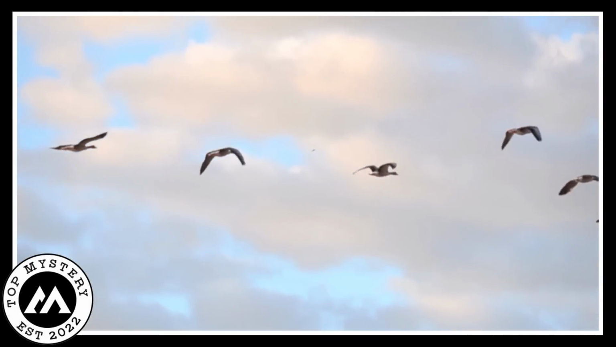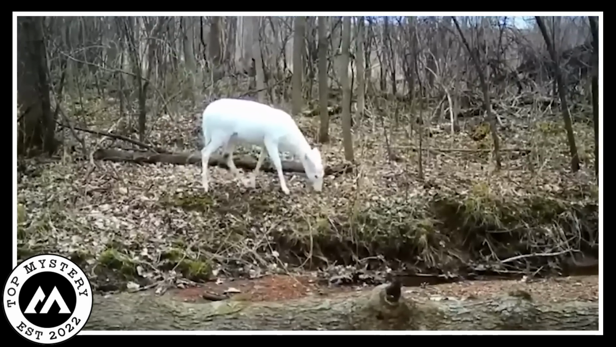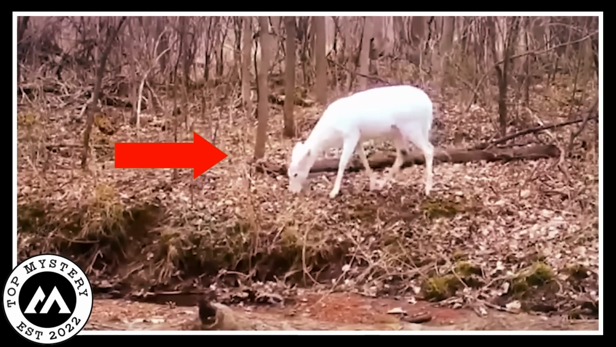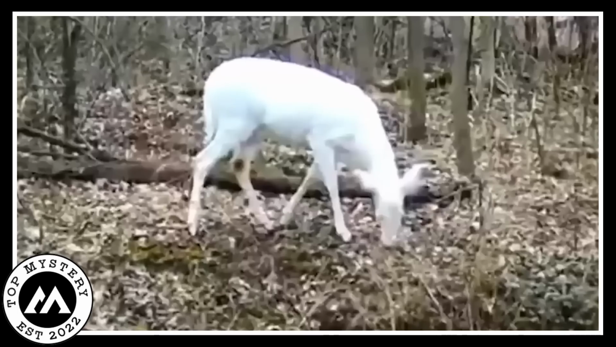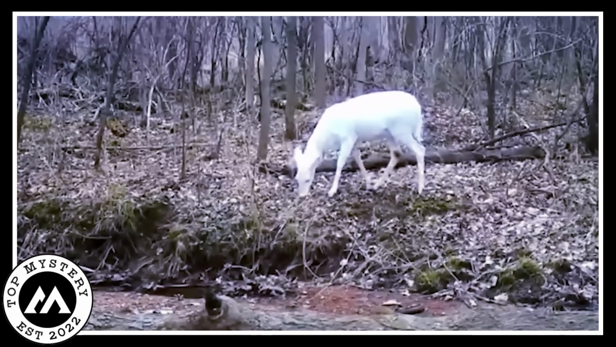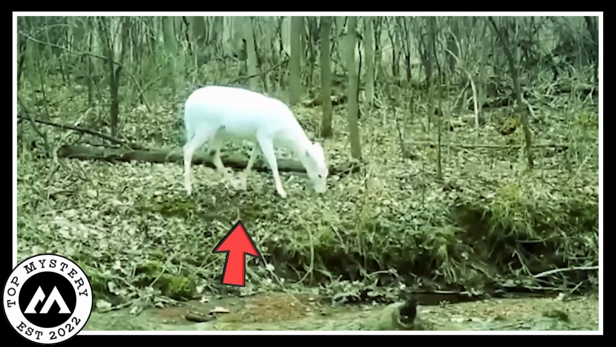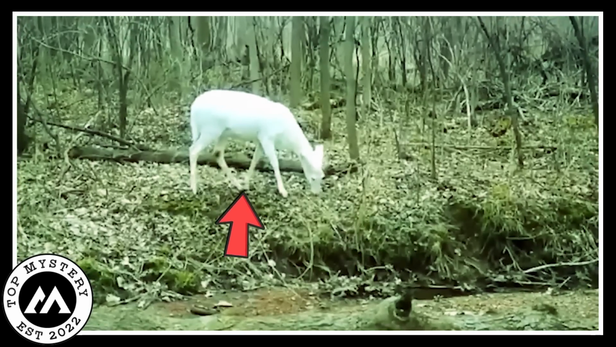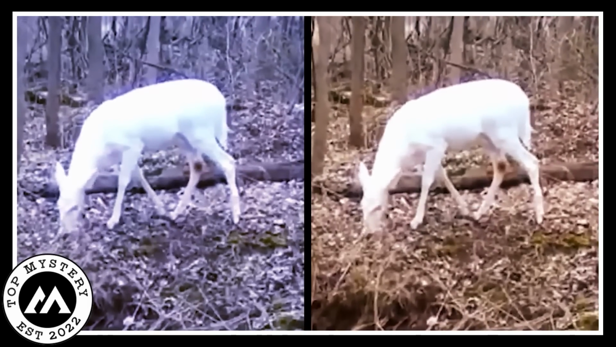Without warning, the two birds vanished into thin air, replaced by the presence of a snowy white deer peacefully grazing on the grass. This unexpected transformation left everyone astounded and filled with questions. Where had the birds gone? Was this white deer a creature of the paranormal? These mysteries swirled in the minds of all who witnessed this bizarre event.